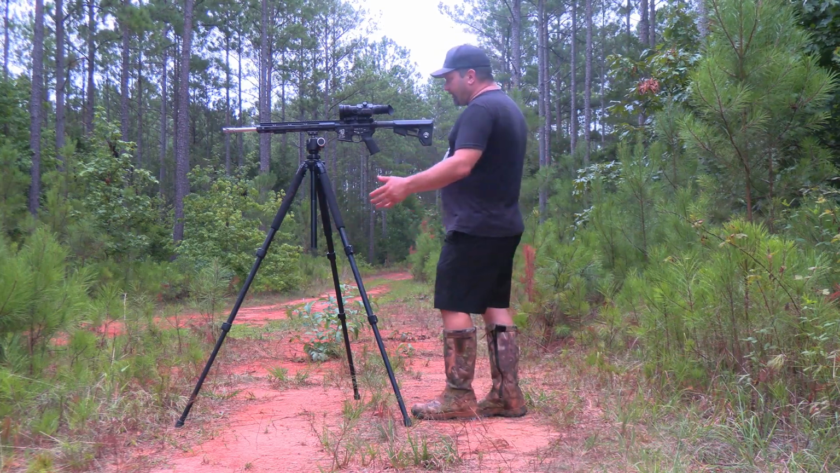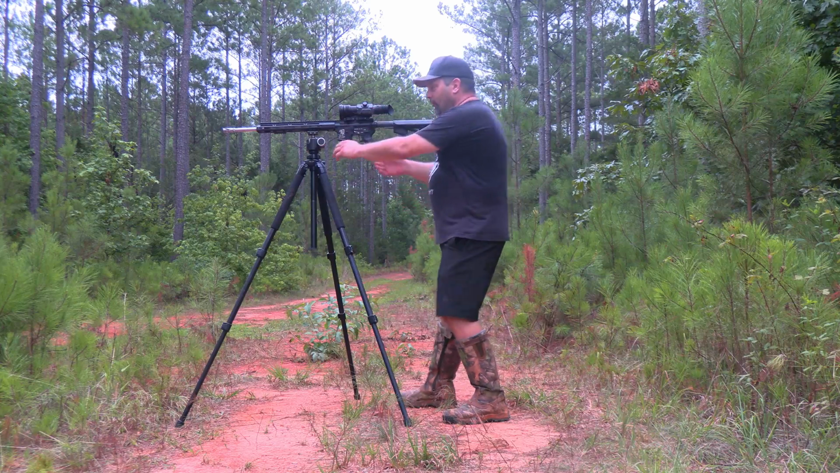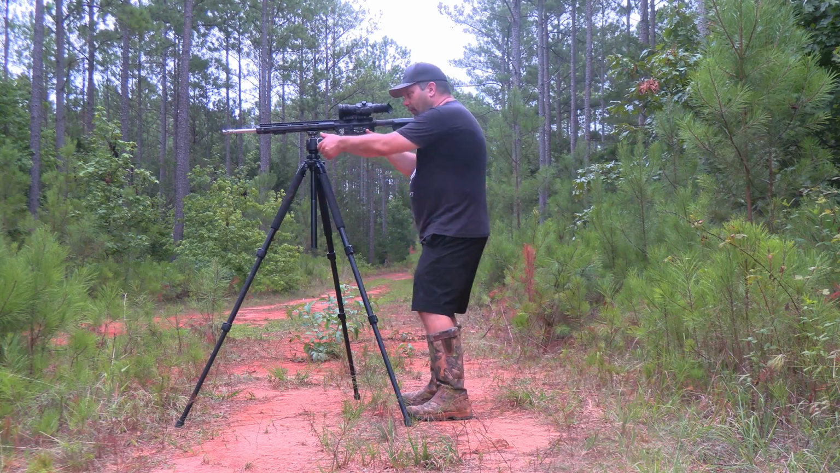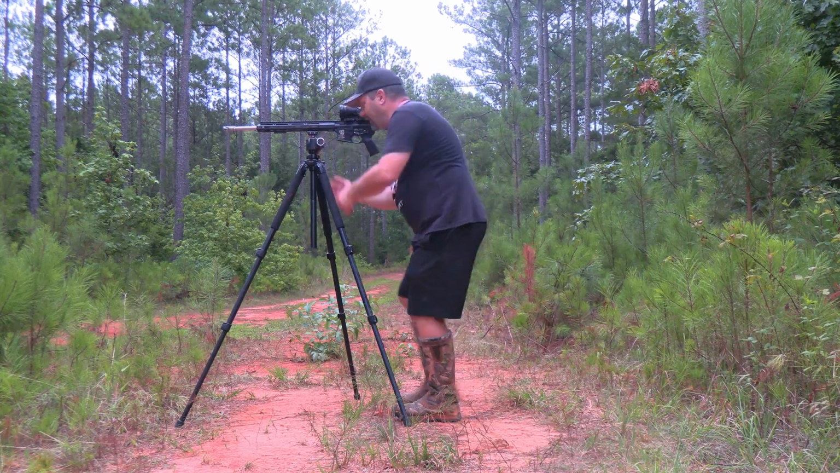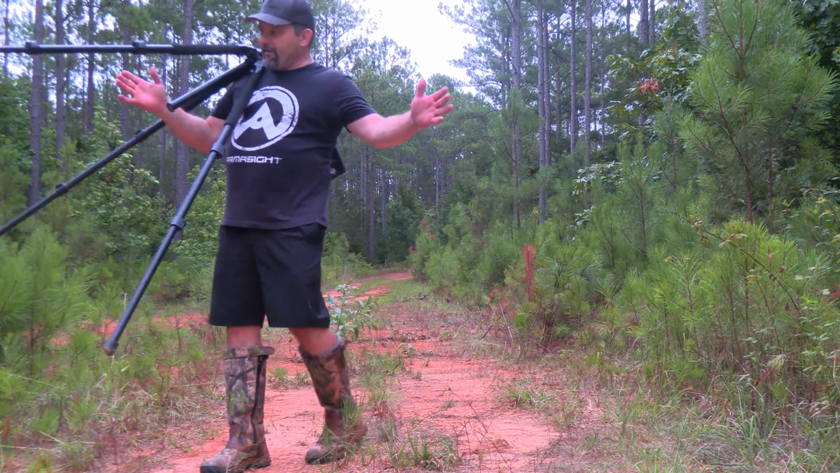But the good thing about this, as I'm scanning, that weapon is at the ready. Once I see that animal, I slide up in there, turn that knob, and I now have full control of that weapon on this tripod system. As I'm walking in, I'll lock it in. I'll make sure everything's tight. I come up underneath it, I carry it, and this is how I'm walking into my sight.